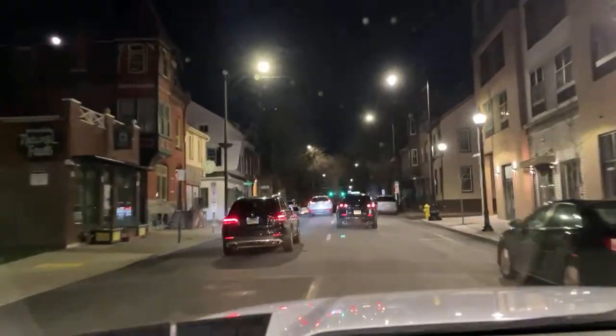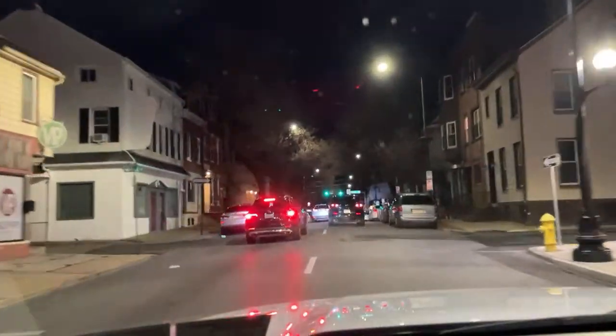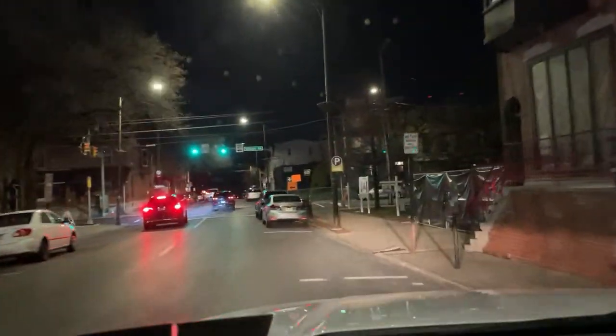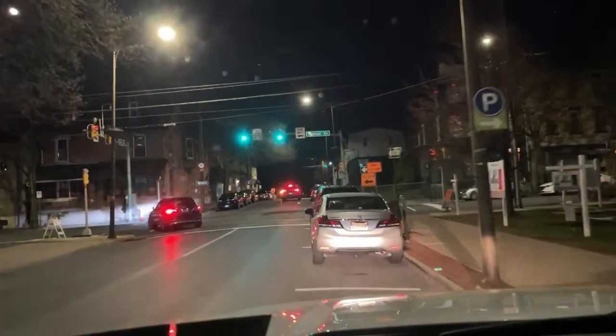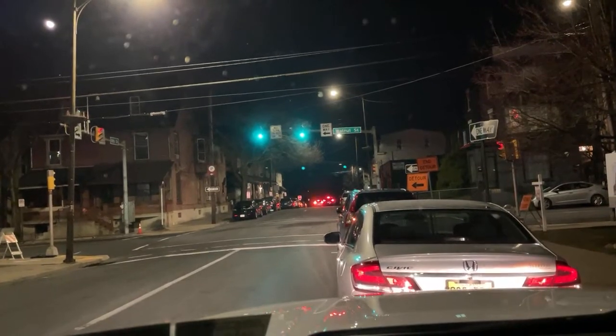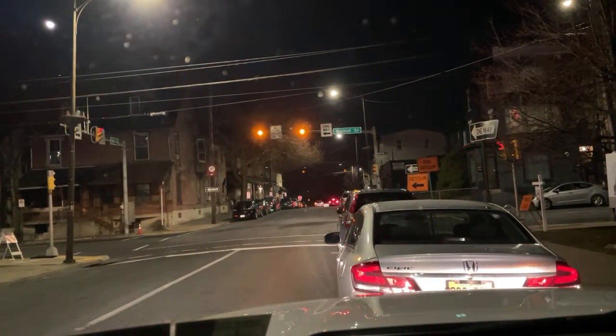All right, Landmark Tower right here. You want to call up and see what kind of space they have for lease? All right, here, Landmark Tower. Oh, shit. They got it for sale? It's got a lot of signs up. Four for sale signs up.